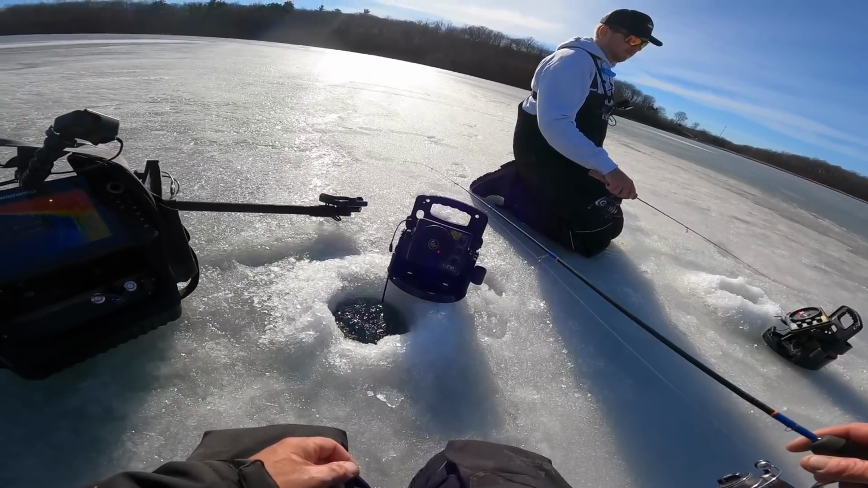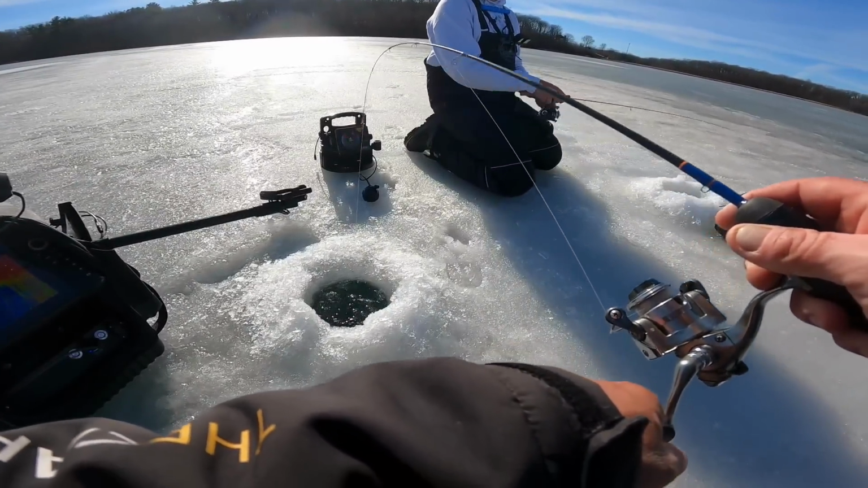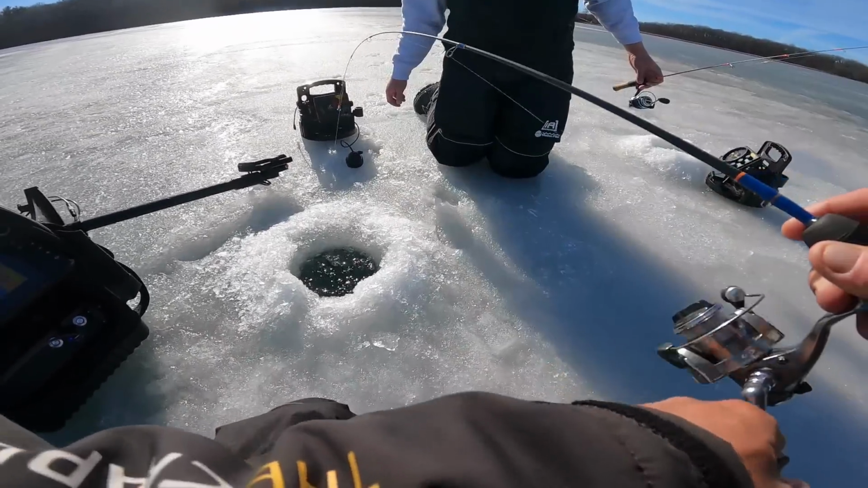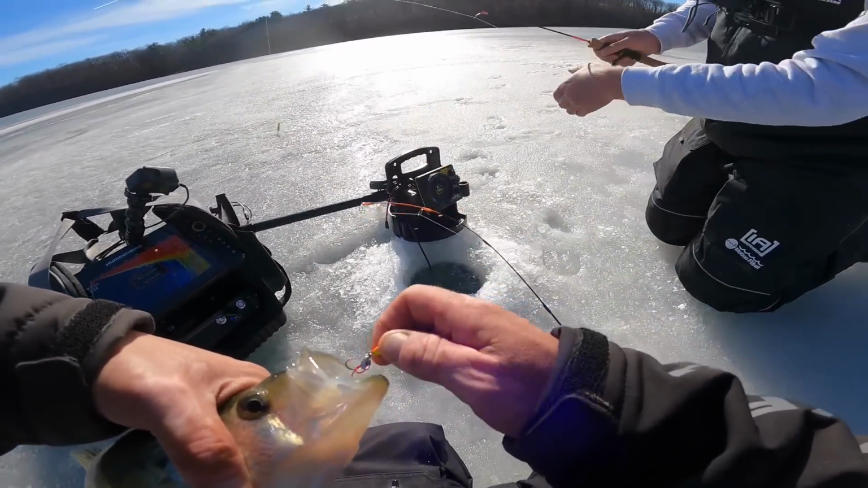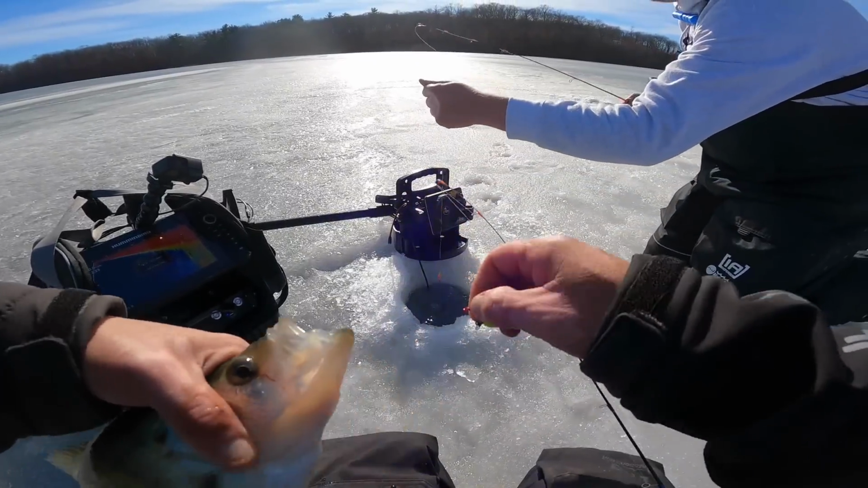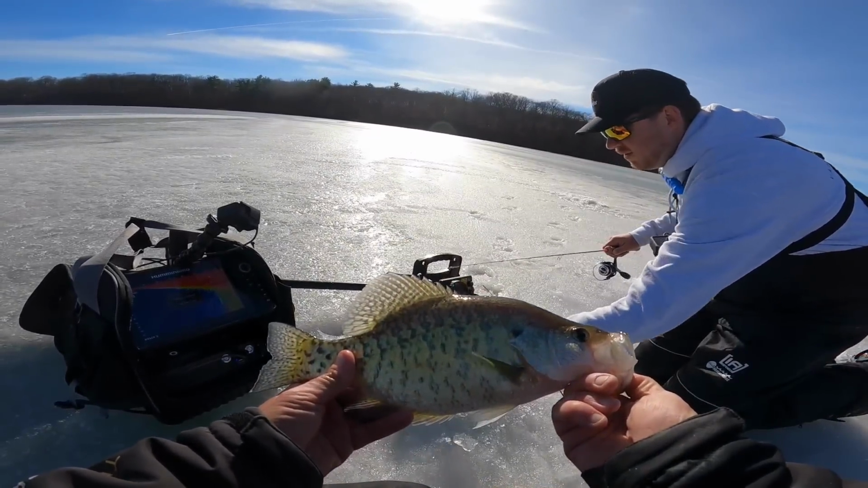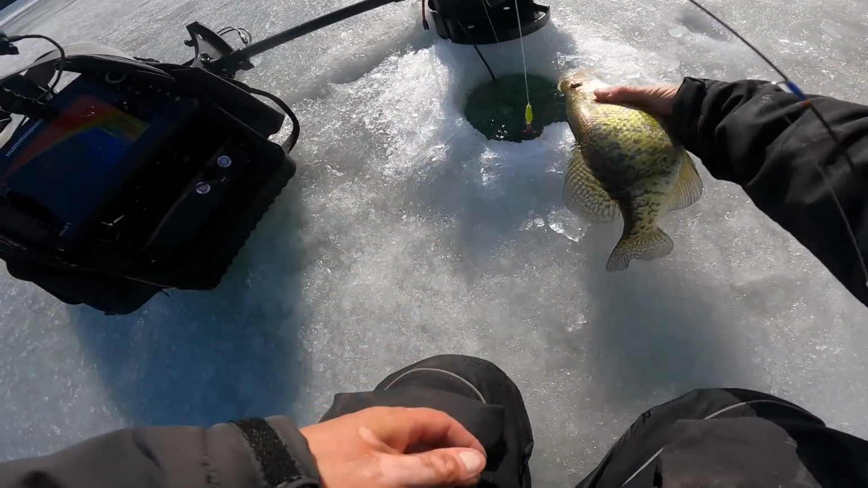Nope, they're not gonzo. How's that one? Feels alright. I'm not marking anything, so I'm gonna go in your hole once you get it up. Ooh. Oh boy. It's a nice one. Well, there was no hesitation with that guy. 14-incher probably. Beautiful fish. Not a super tall, thick one, but beautiful fish. We're gonna get her back here. She was up higher, wasn't she?